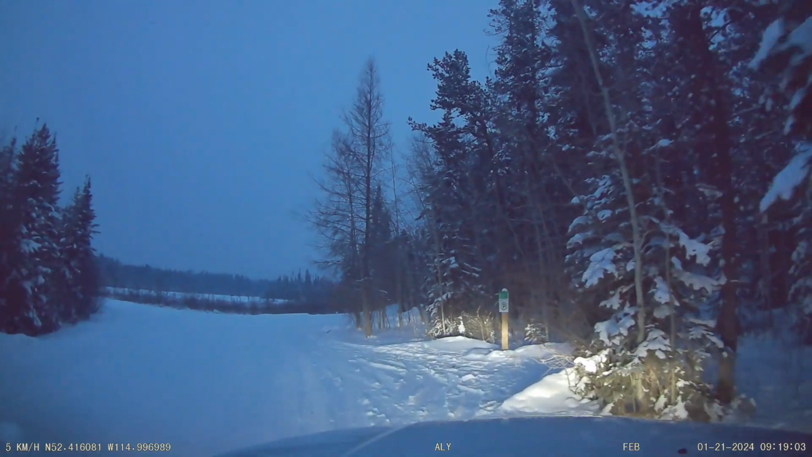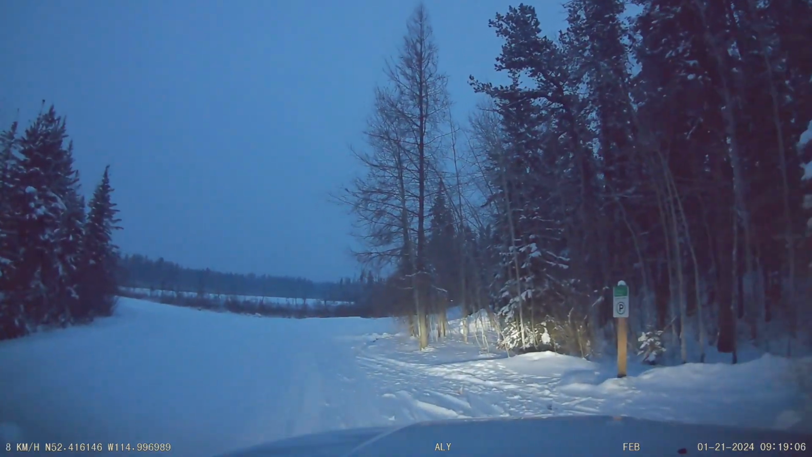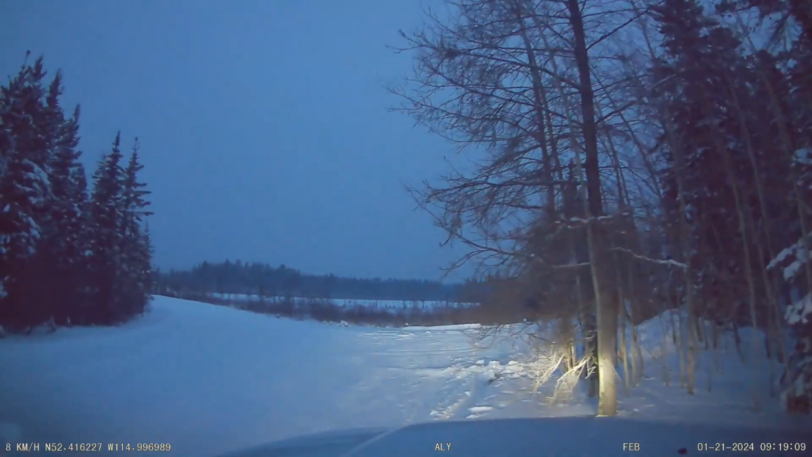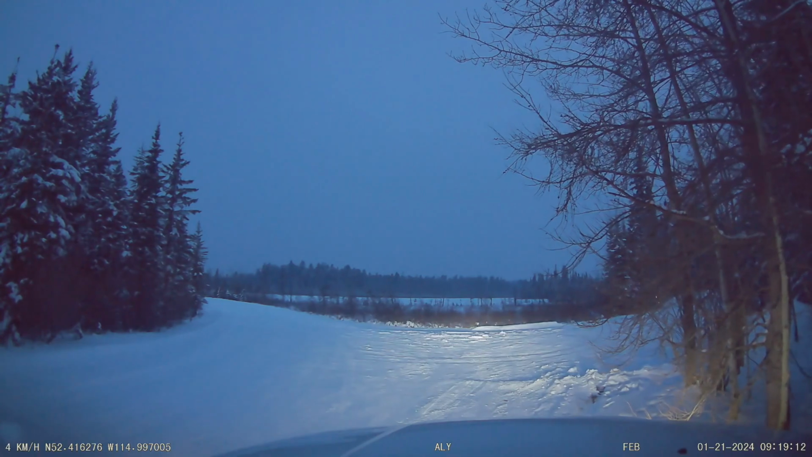Okay, we unloaded. Time to park the vehicle. And as you can see, it got brighter by the time we finished bringing everything out. Let's get going.